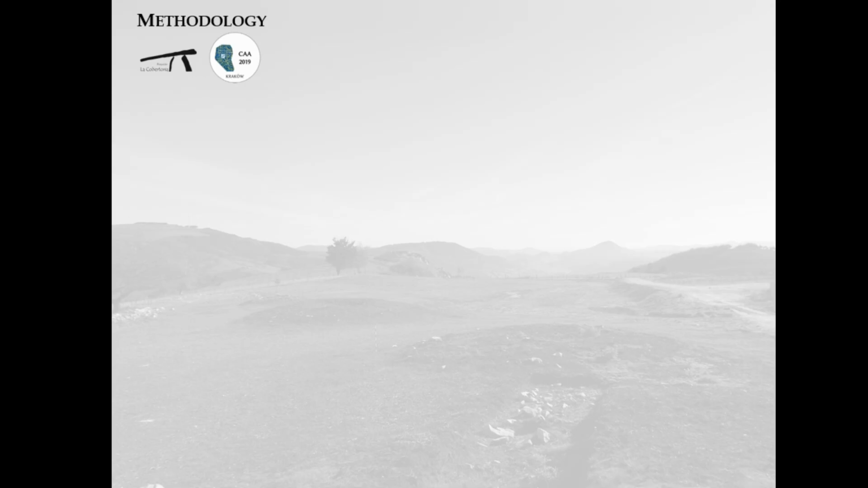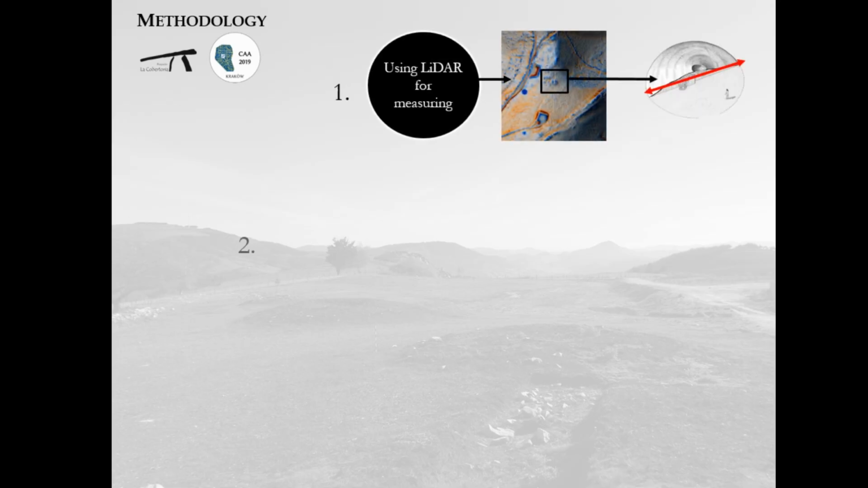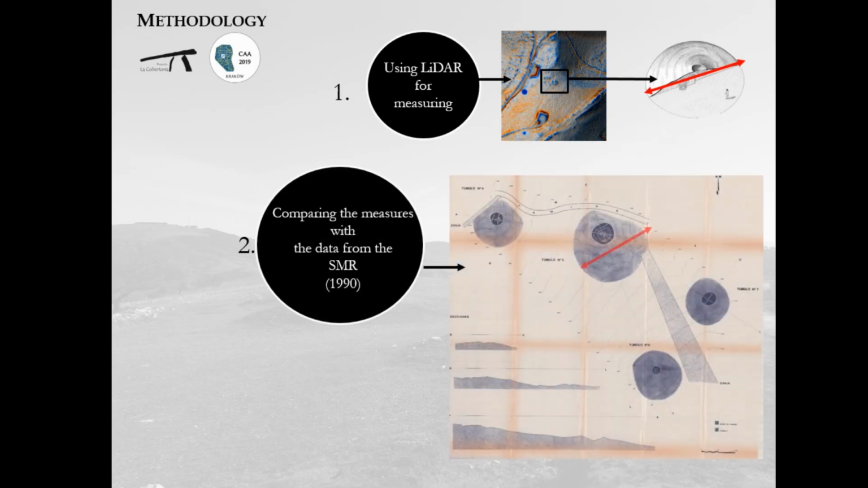Now let's take a detailed look at the methods applied in this particular research of the project. The first step: using the LiDAR for measuring the structures. Second, compare the measures with the data from the Sites and Monuments record. We use the measures from these fieldworks rather than our own measures because in 1990 most of the barrows were clean of vegetation. For this reason, most of the necessary measures are more accurate than our current measures.